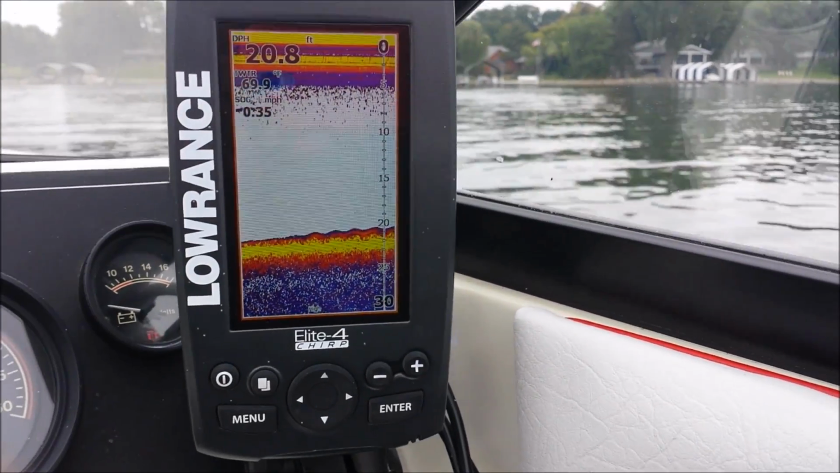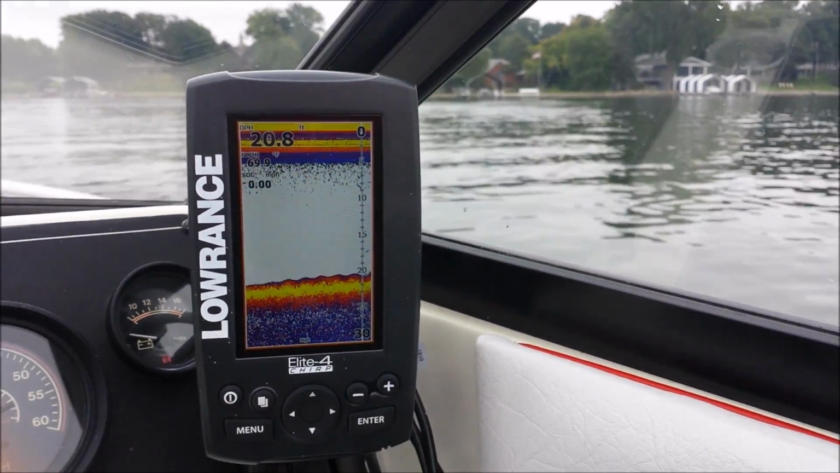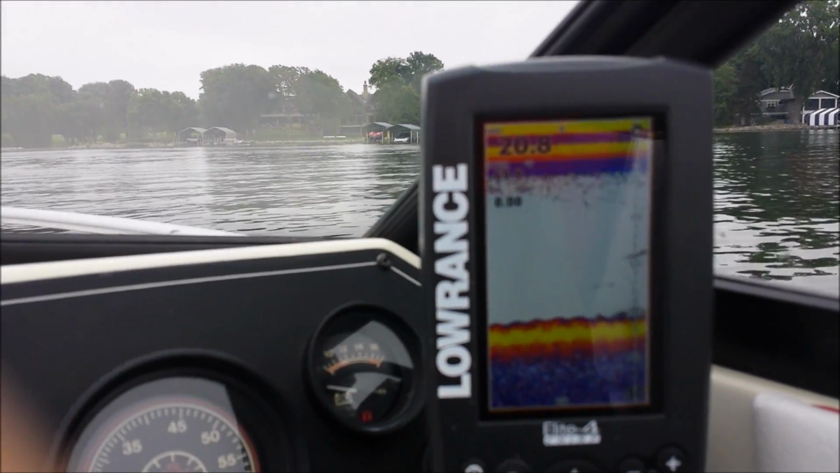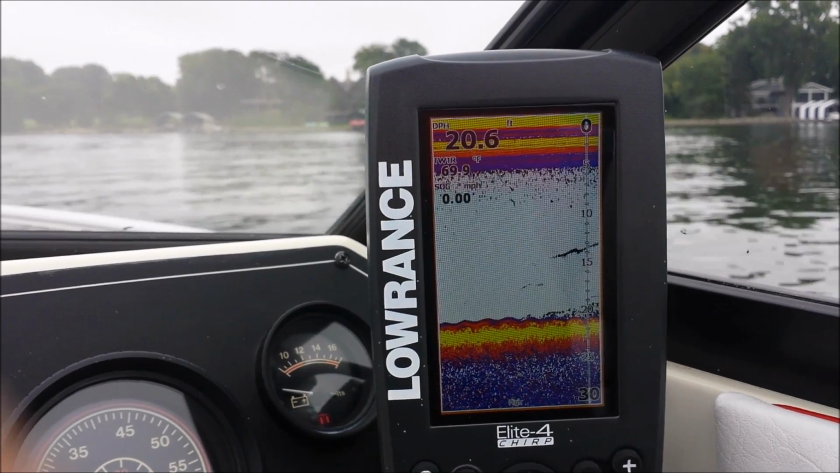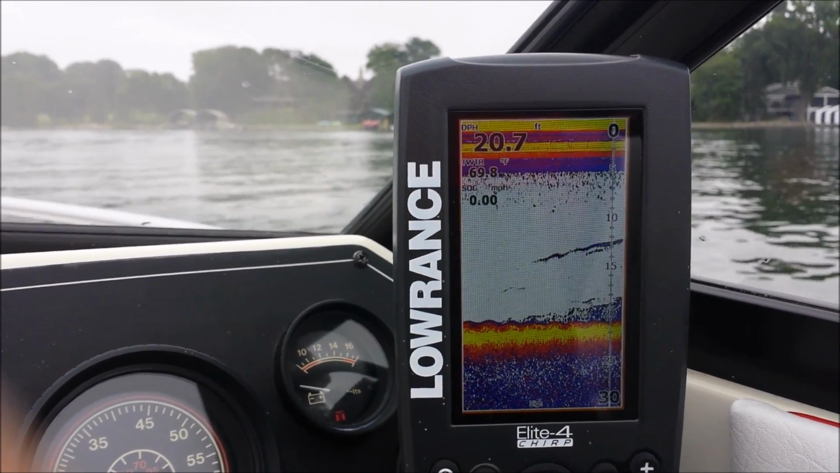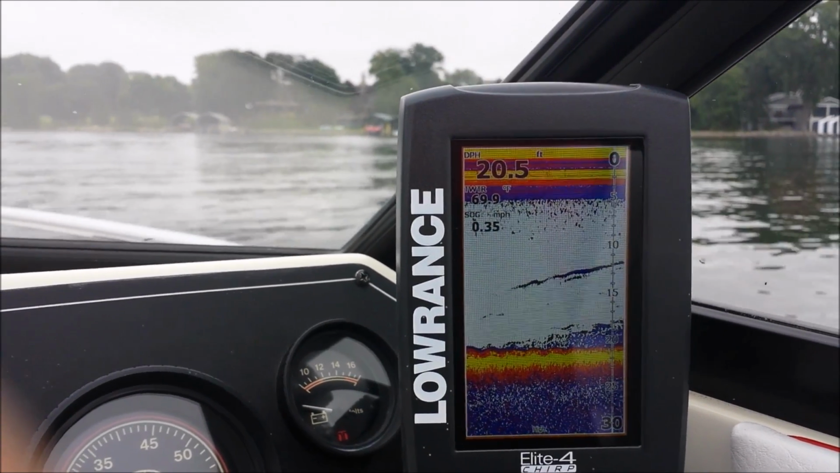Normally you can pick up my lure. I have it on auto setter right now. I'm trying to jig my lure right now. See if you can see it on the screen. You can kind of see it go up and down. Oh, there it goes right there, about 13 feet. Went up. Oh, let's see if I can get it again.